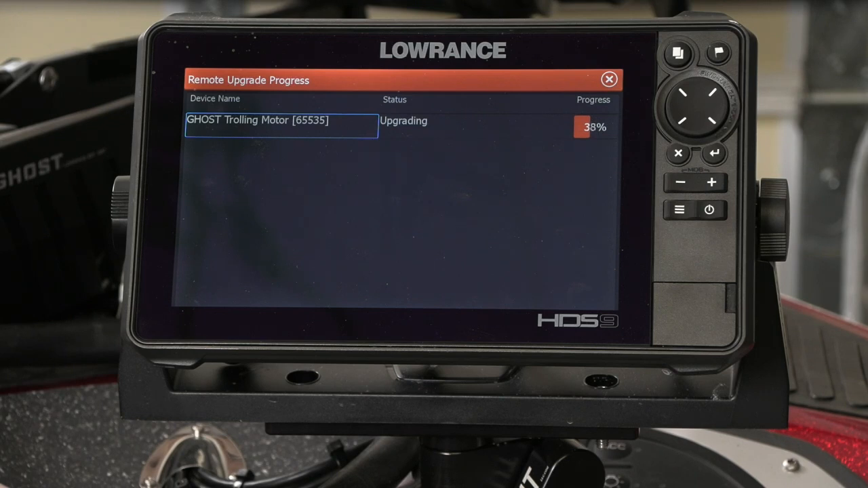It's going to take just a little bit to do this. Like I said, it's fairly quick. We transfer the update to the foot pedal, and then the foot pedal pushes it to the trolling motor. Don't want to get too technical, but it's a 2-step process for the trolling motor to do the update. Once the foot pedal stops flashing, you'll see the 36 and the 24 volt lights start flashing back and forth rapidly, and the light on top of the trolling motor is going to start flashing. That means your foot pedal's communicating with the trolling motor, sending that information to it. As you can see, this update's about 90% complete, so it's almost done here.